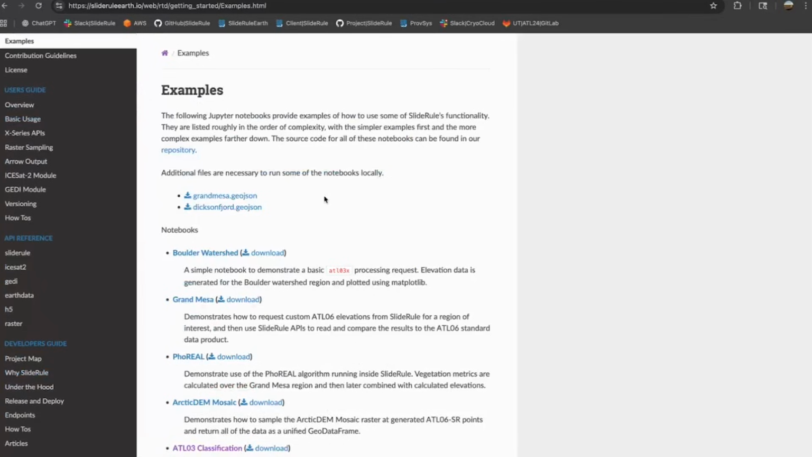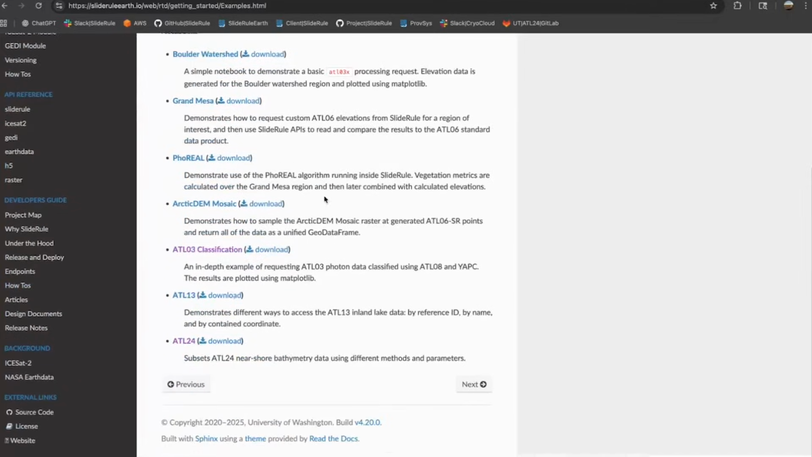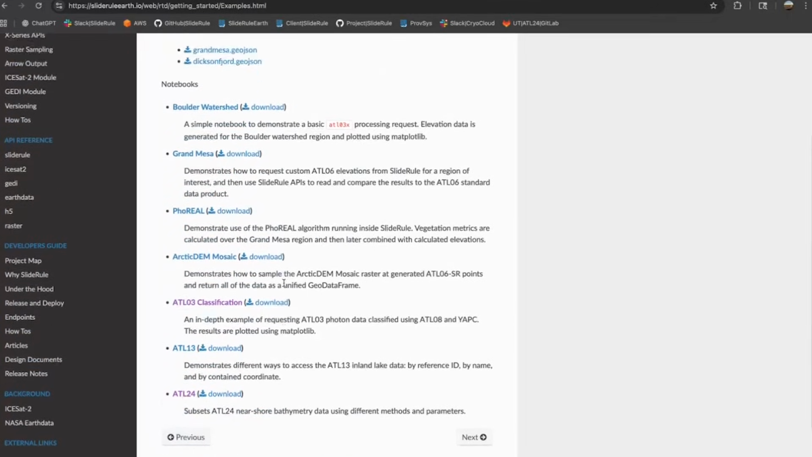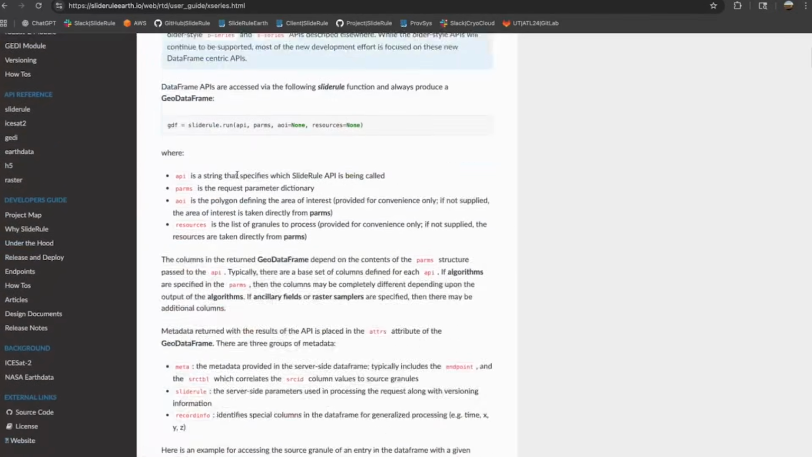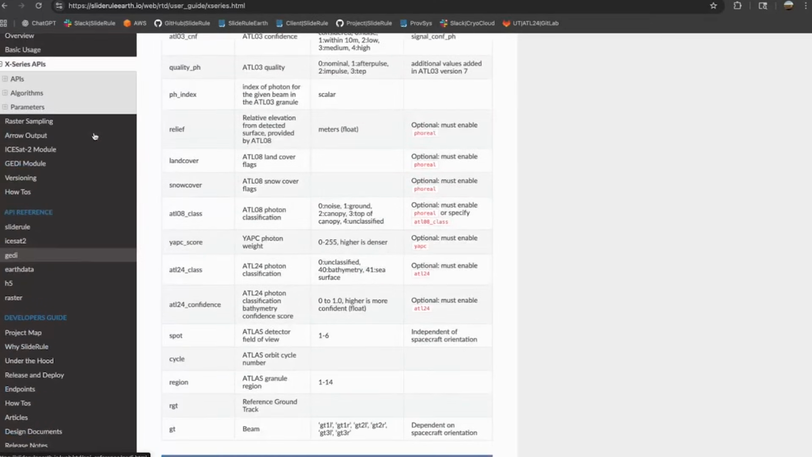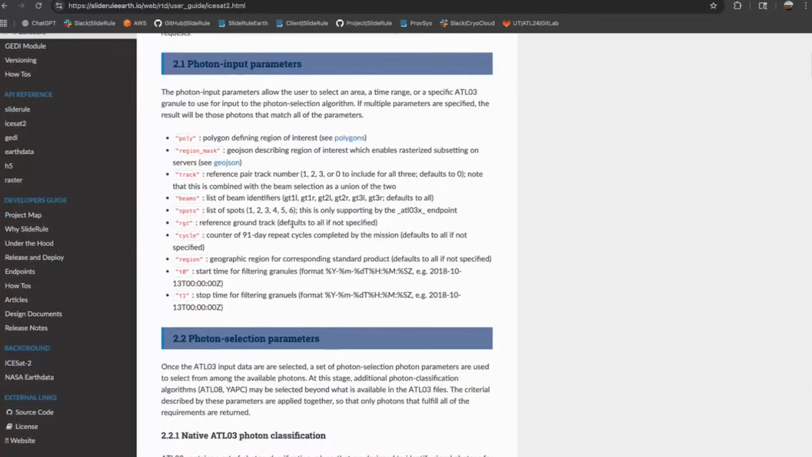I don't know about you, but I learn best from examples. So here are some examples that we've put together. And the one we're actually going to be going through today is this ATL24 example. But then as you progress, you can go through the user's guide. You're going to find out all the different parameters and APIs that are available. There's some more information specific to ICESat-2 right here.